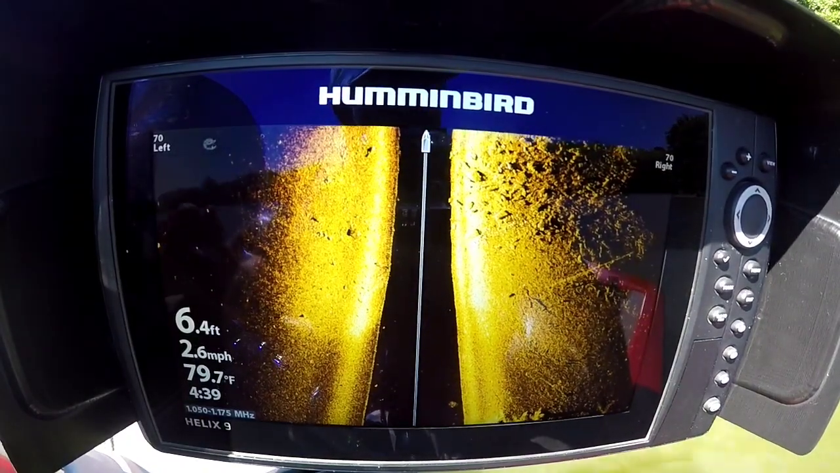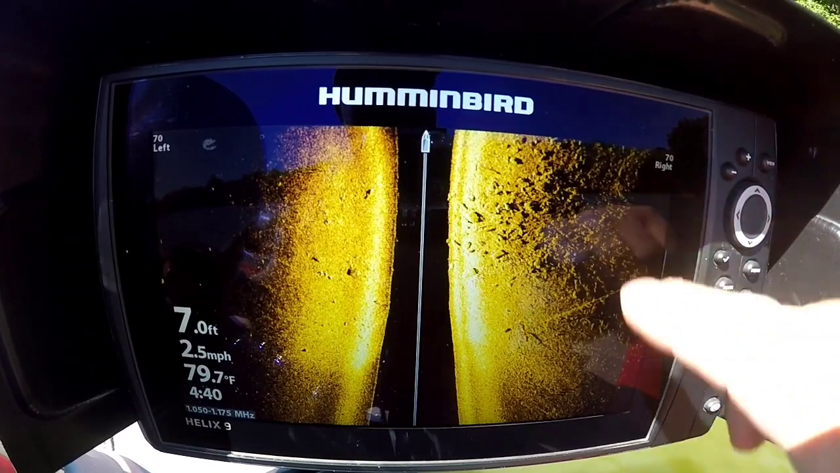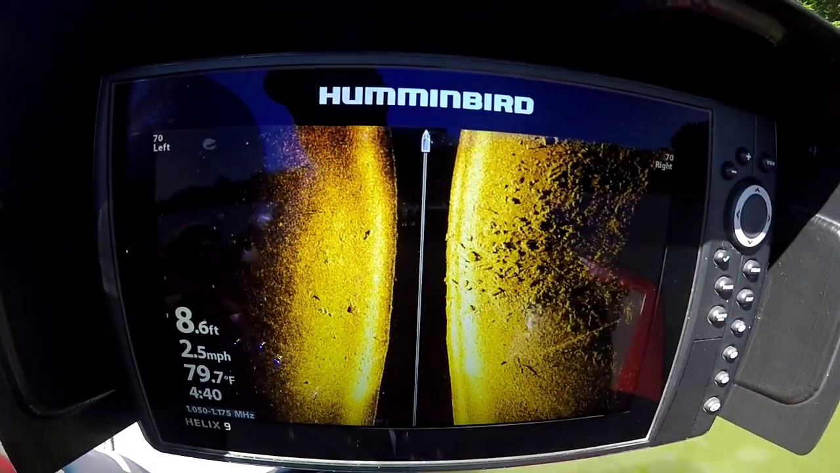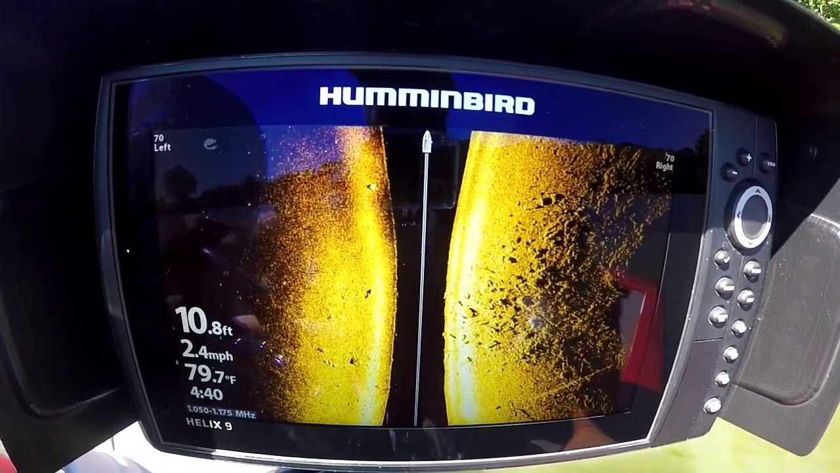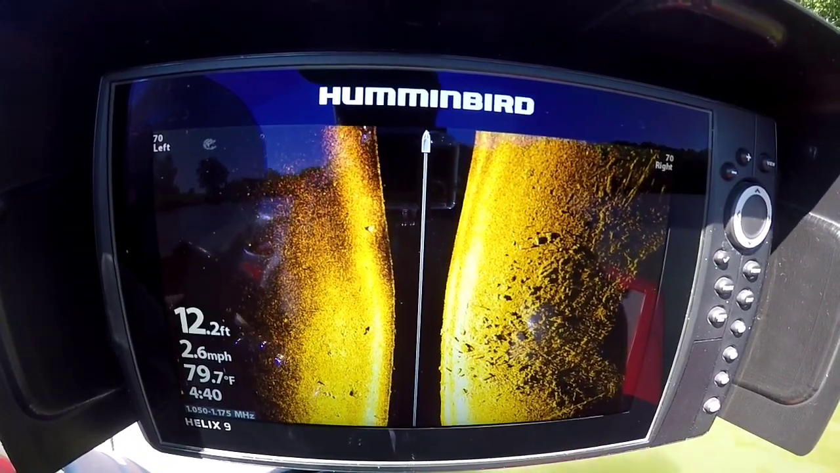Here we go. Now we're going into another little rock pile. We're in 6 foot of water. Everyone else is fishing way up here on the bank, and we got all this good chunk rock all the way out here, in 6, 7, 8 foot of water that everyone else is missing. That's good stuff, especially on extremely high pressured lakes.